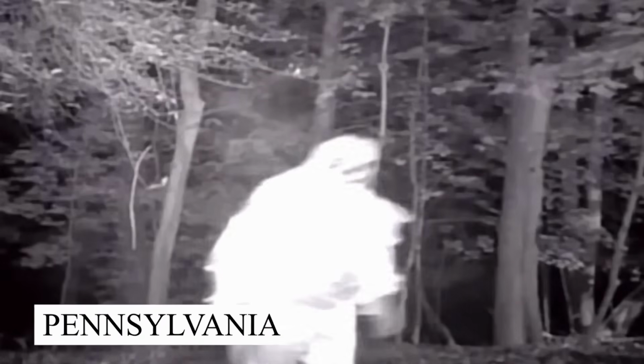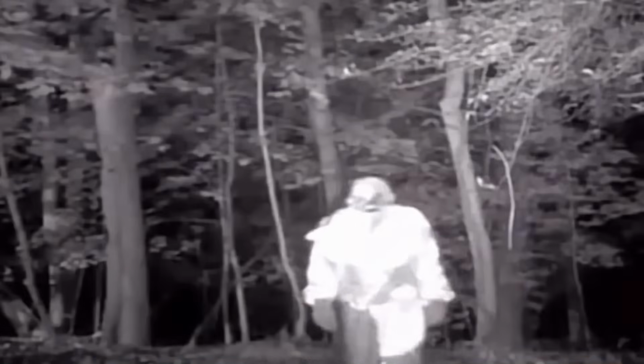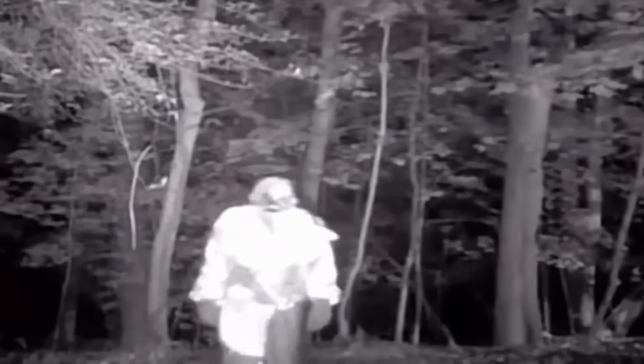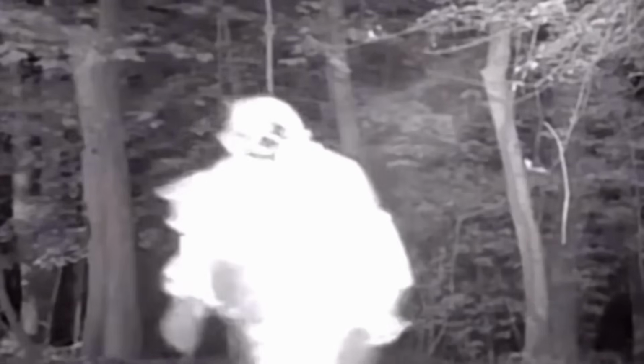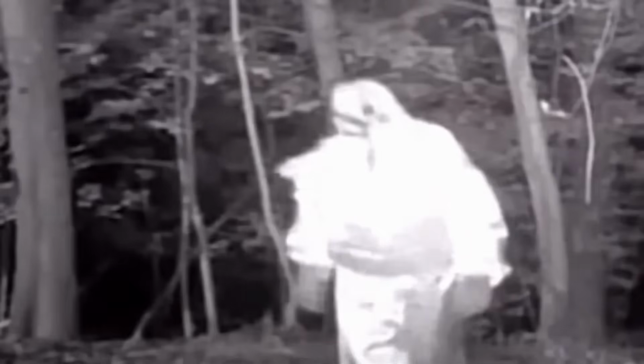The terrifying clown. Our first encounter takes us deep into the Pennsylvania woods, where a trail camera captured something straight out of a horror movie. Brace yourselves as a chilling figure emerges from the darkness. A man in a spine-chilling clown costume. Why in the world would someone be lurking around the woods at night dressed as a creepy clown? Was it just a prank or something more sinister? We'll never know. But one thing's for sure. This clown sighting will have you sleeping with one eye open.